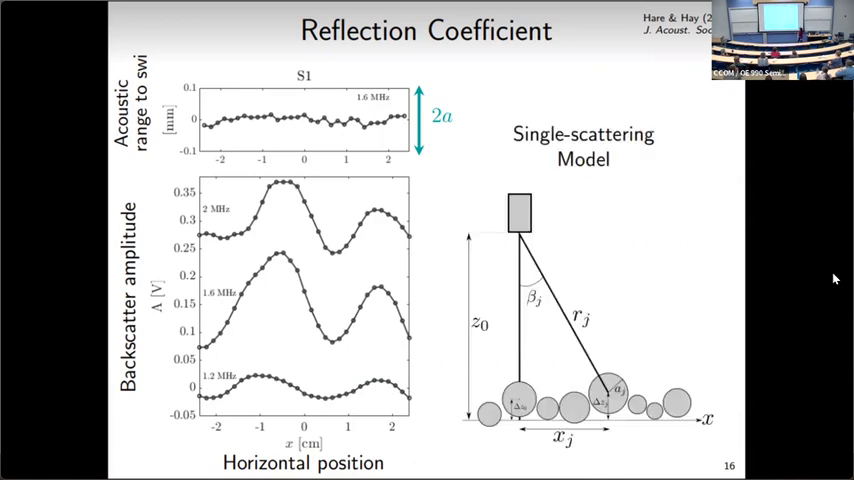We decided to create a simple single scattering model. In this model, I've got a transducer looking down at a surface of grains. The model grain sizes are based on my measured grain size distribution. I displace the grains a little bit in the vertical based on the roughness of the interface that I've shown previously, and all I do is sum the contributions from each grain back to the transducer, assuming a circular footprint of the transducer.